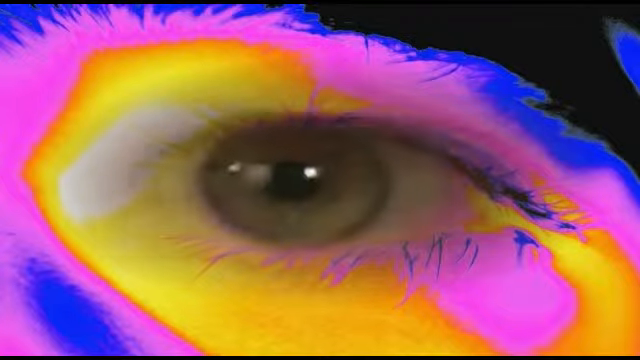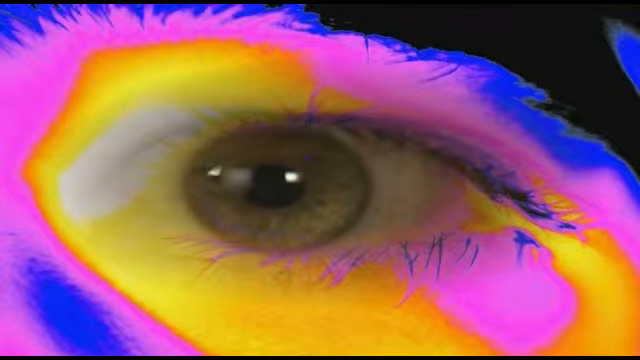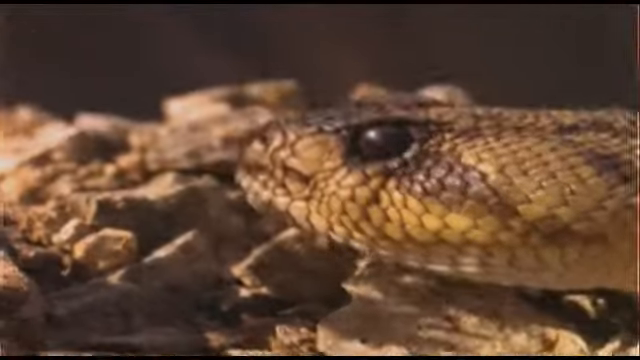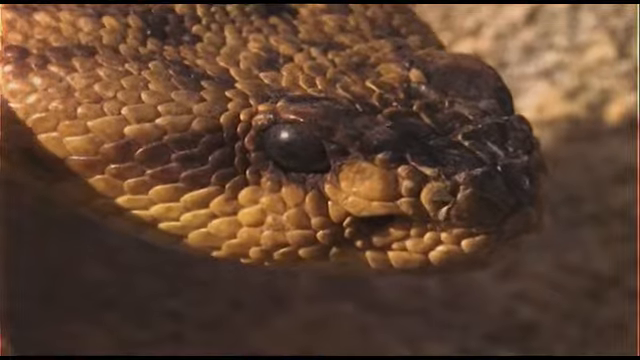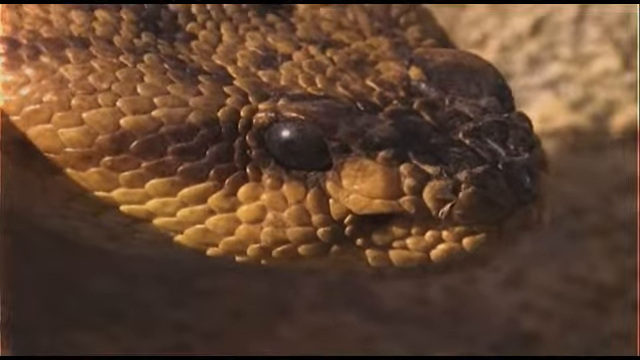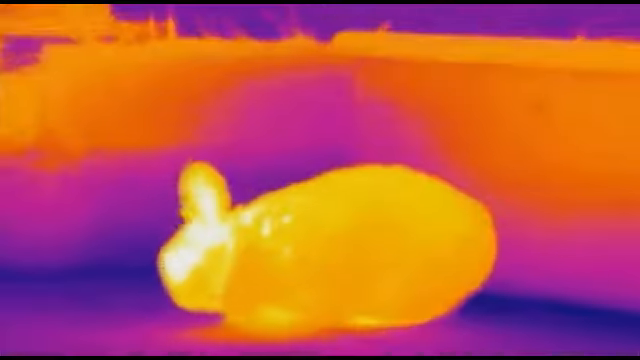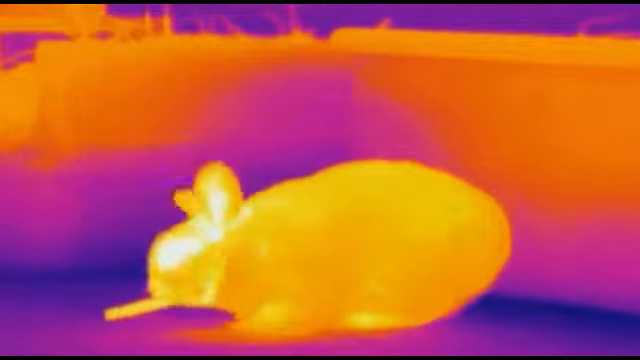Our eyes are detectors that are designed to detect this visible light. There are other forms of light that we cannot see, as Herschel had discovered. Few animals can see infrared. However, rattlesnakes and other pit vipers have 2 small organs or pits between their eyes and nostrils that detect infrared radiation. Hence, even in the dark, they can accurately strike at warm-blooded prey.